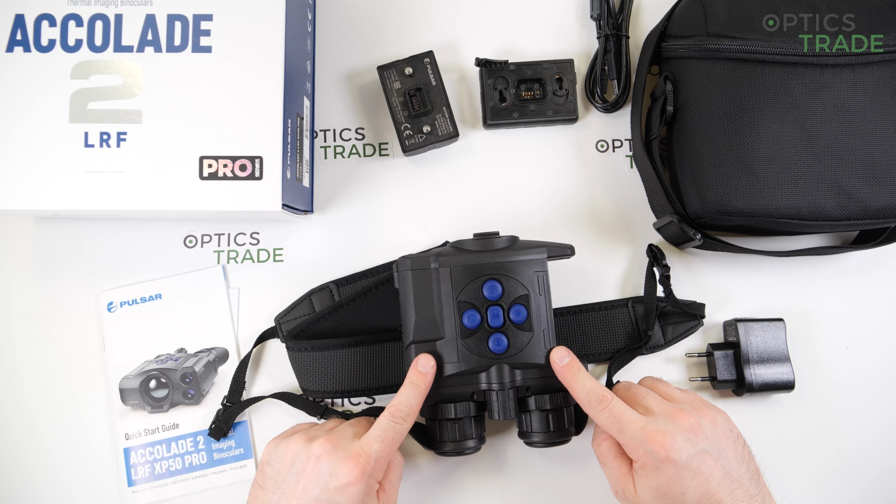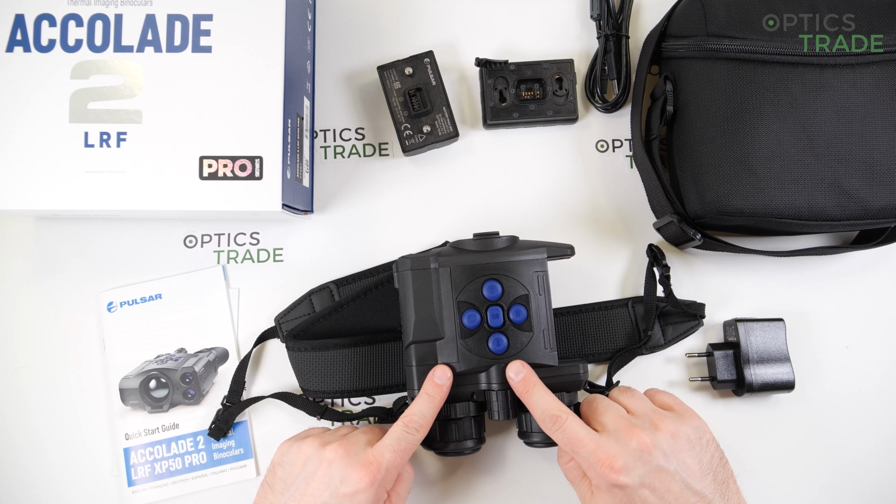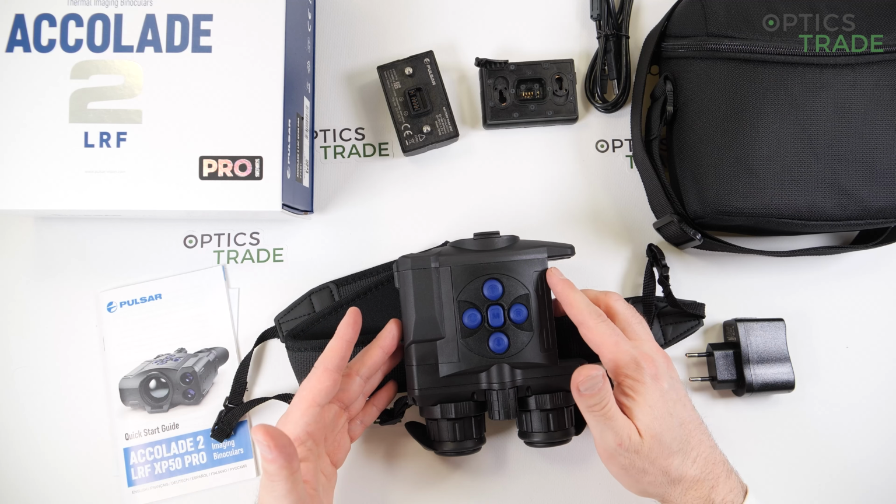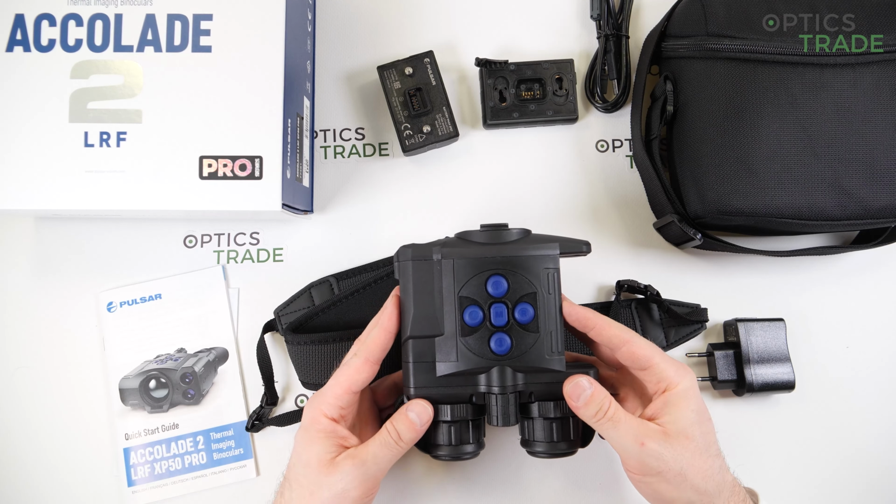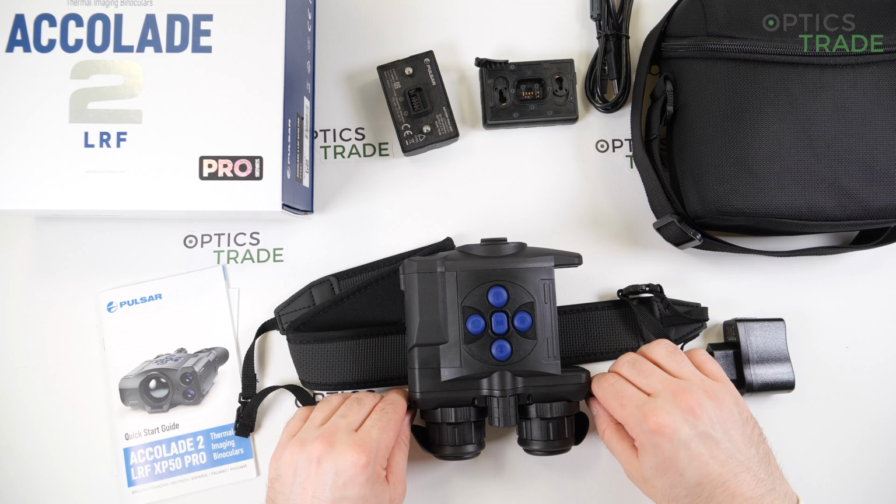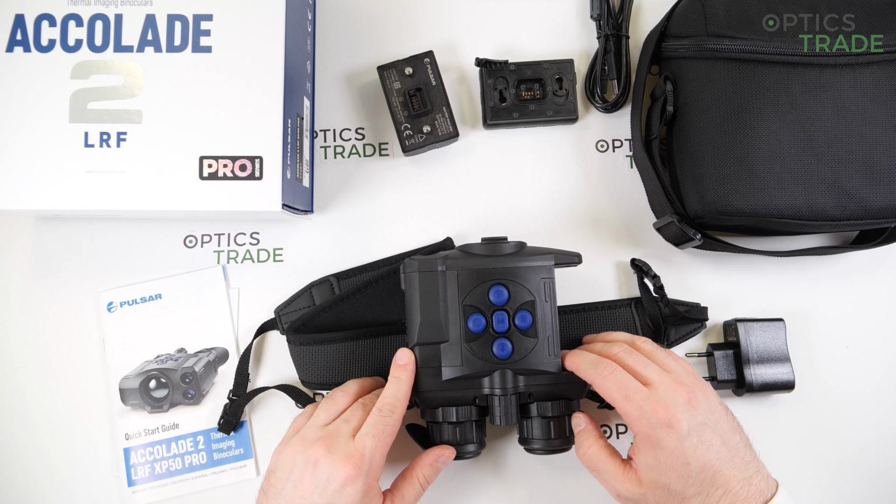What is also, I would say last but not least, really positive is that Pulsar makes software updates for all of their devices each year or maybe a year and a half, and each time you basically refresh your device so that it gets so much better. With each software update, your device's image quality is much, much better, which is something really to like.